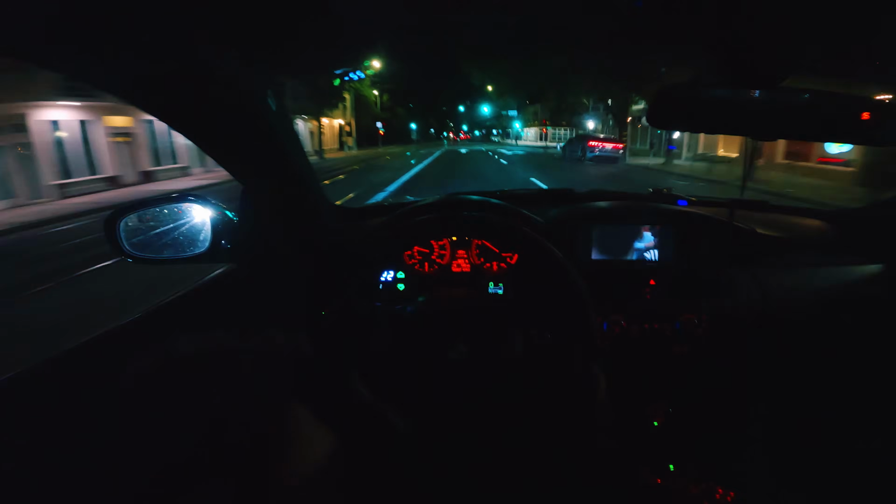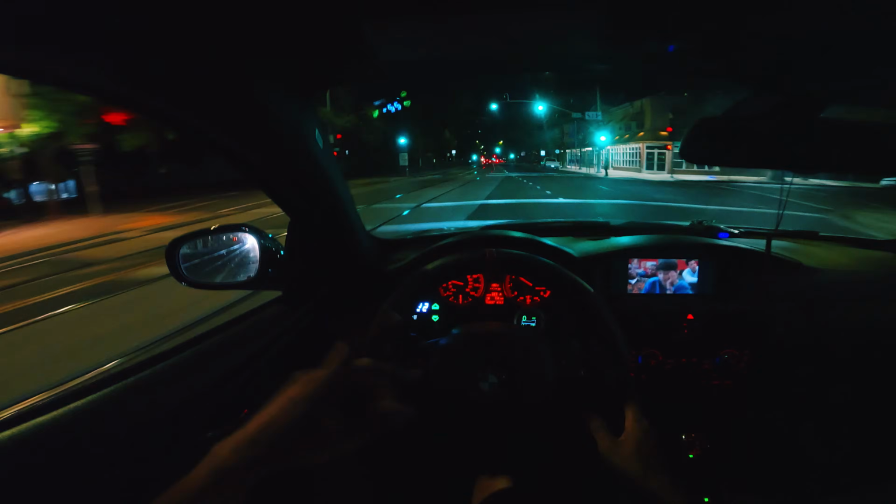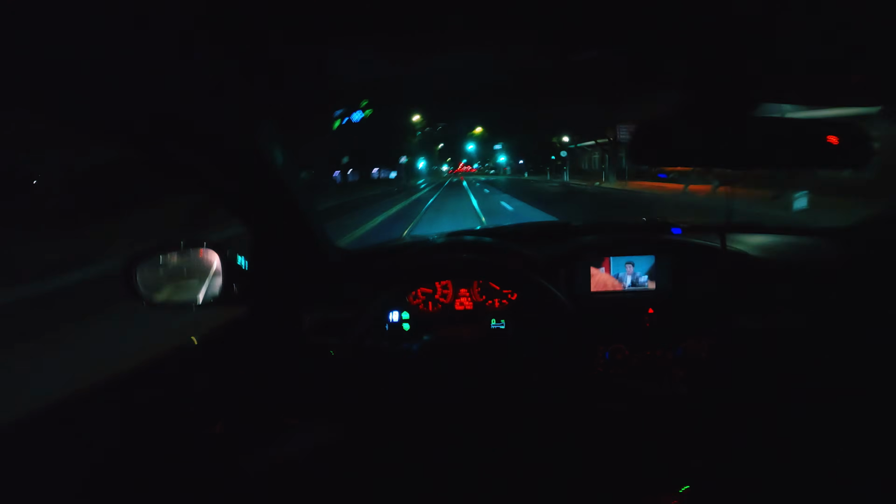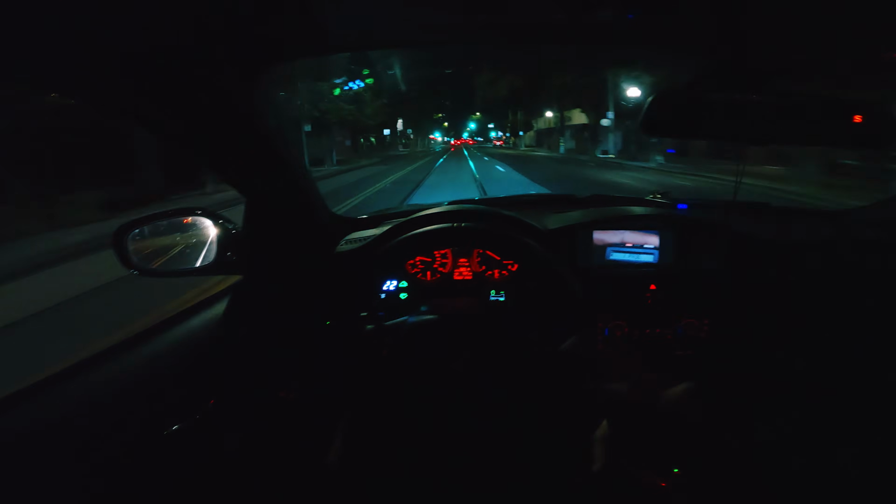I got this car in 2018, and hey, there were moments right before I went single turbo where I was like, you know what, should I get something else? And then I thought back to myself, I did tell myself that this is a car I can build off of, and as soon as I went single turbo, it was like a brand new car again.